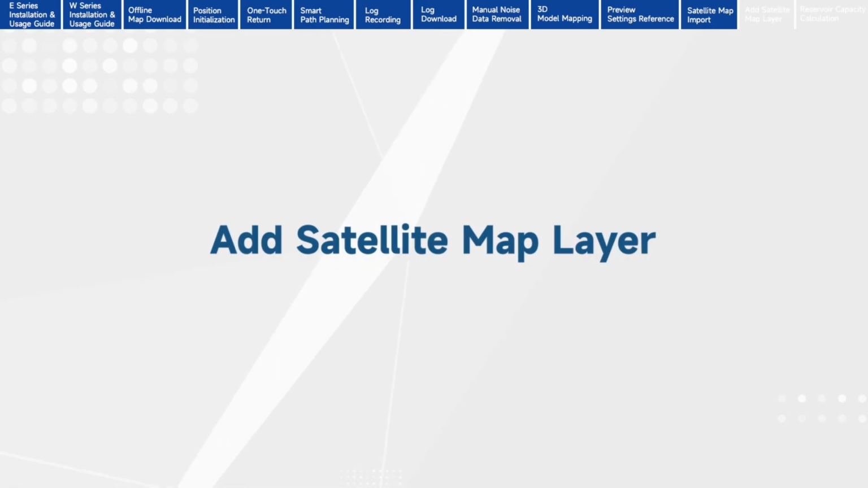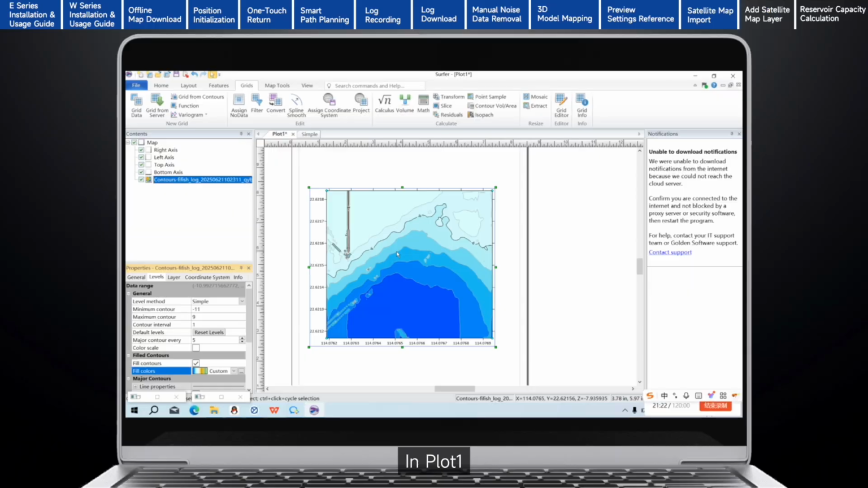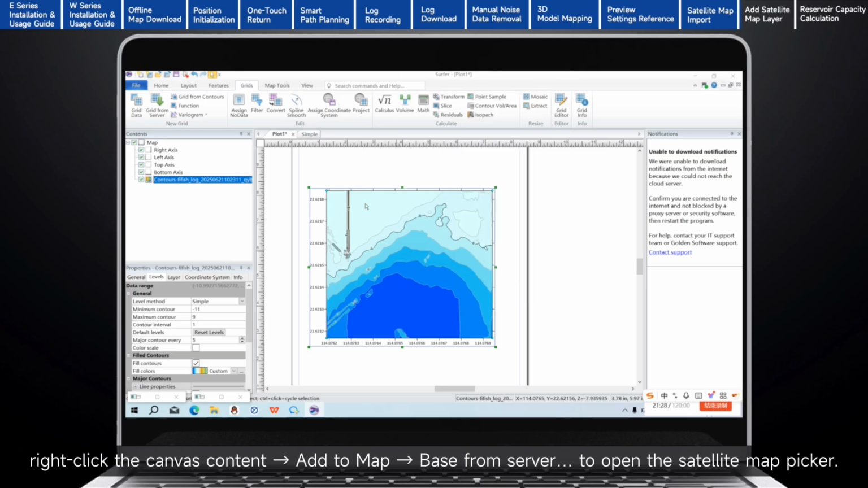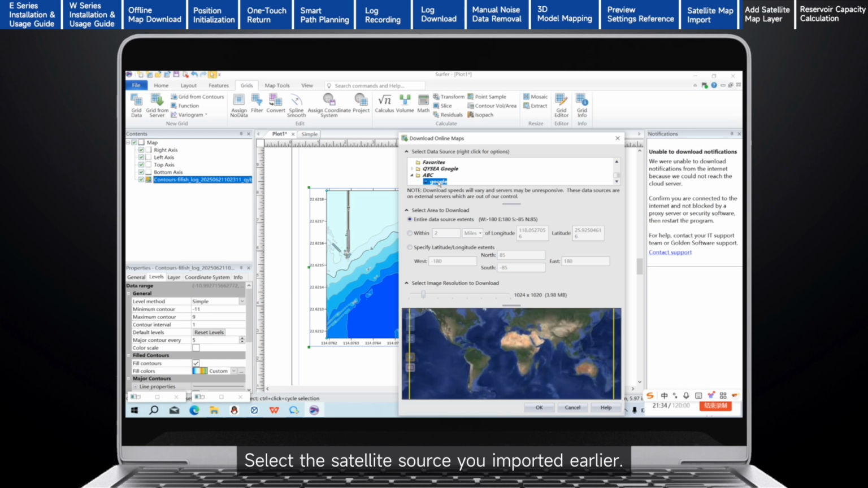Add satellite map layer. Adding a satellite base map on top of an existing terrain or contour map enables layer overlay analysis and lets you adjust display parameters such as opacity and map resolution. In Plot 1, right-click the canvas content, Add to Map, Base from Server to open the satellite map picker. Select the satellite source you imported earlier.